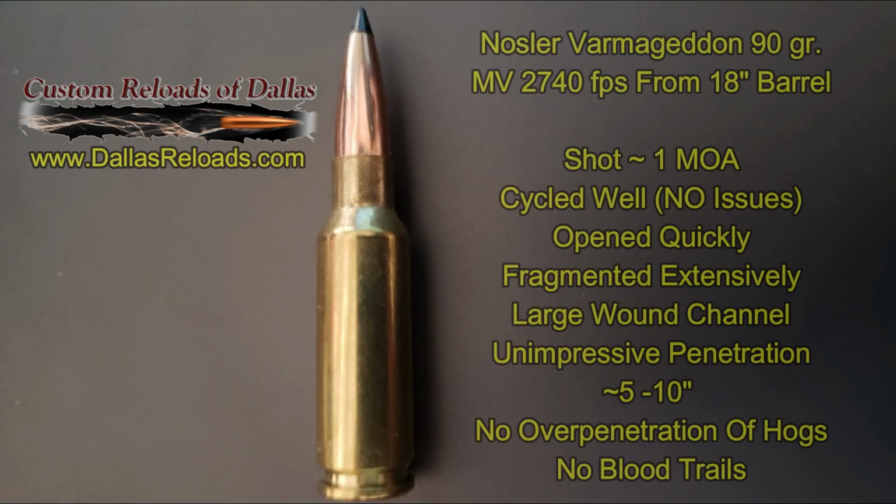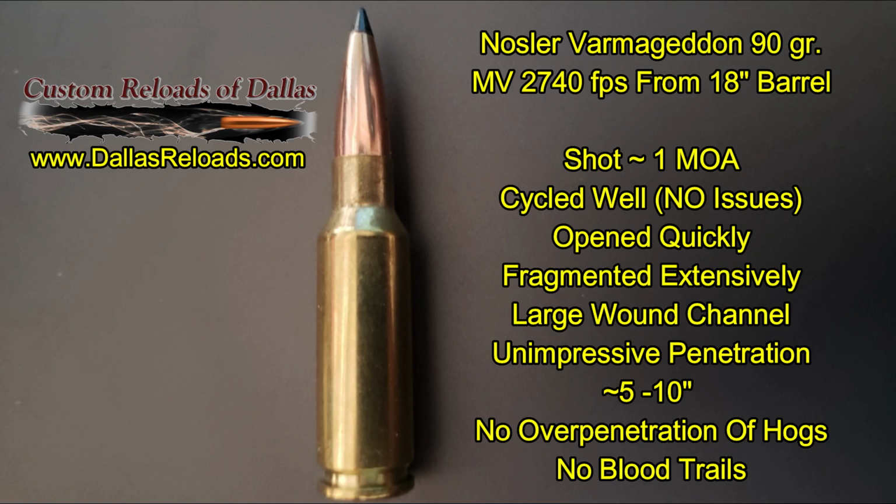So at this point I'm going to stop using the Varmageddon ammunition that's been loaded for me by Custom Reloads of Dallas. You know, it shoots well, it cycled well, it opens quickly on impact, it fragments extensively, creates a large wound channel, but the penetration just was not impressive. I don't think I ever had any over penetration on a single hog. And I'm not convinced that it's going to do a good job unless you make some very specific shots with it, and even then, sometimes the results are questionable. Simply put, while you can use this bullet on hogs, there really are just so many other better choices.